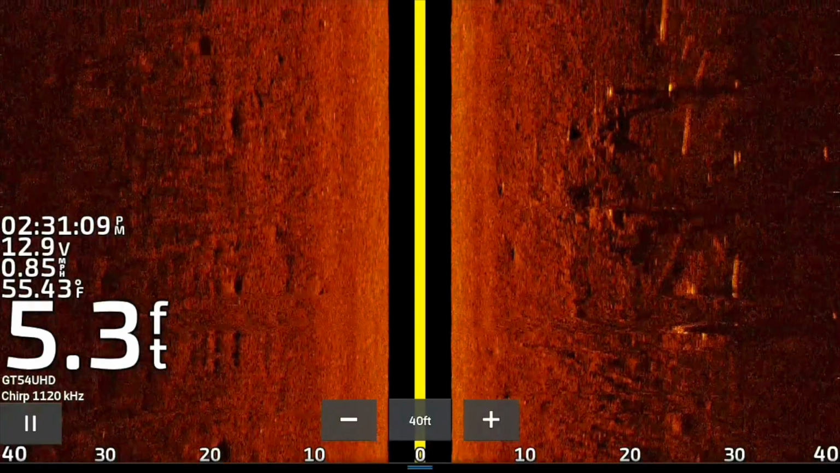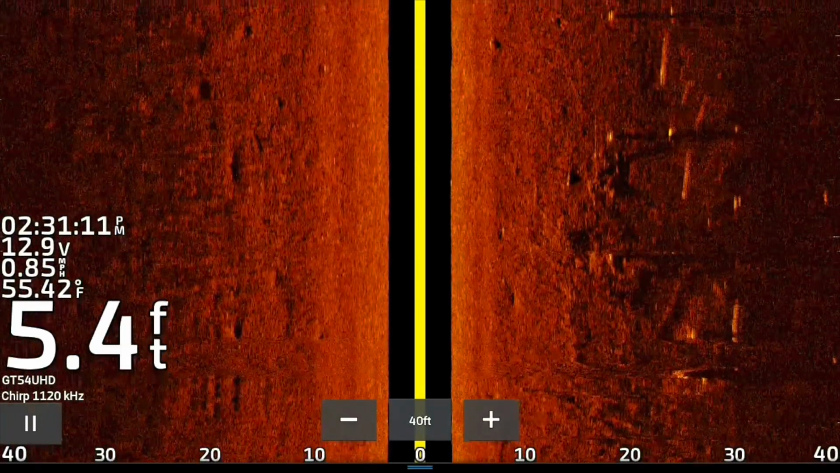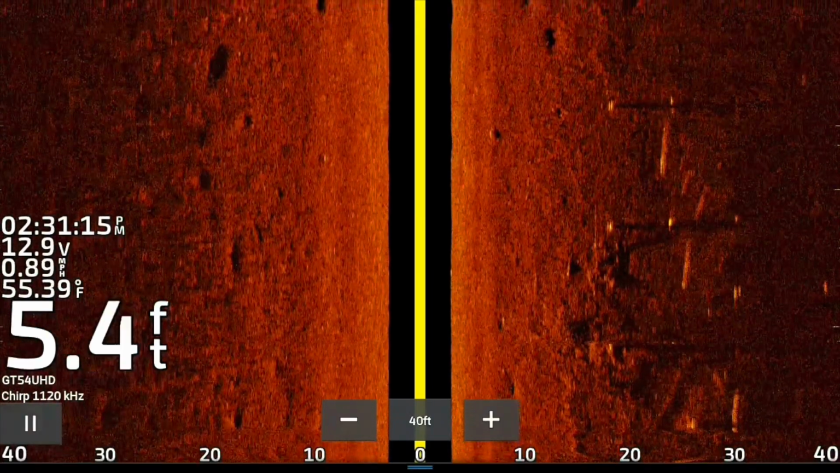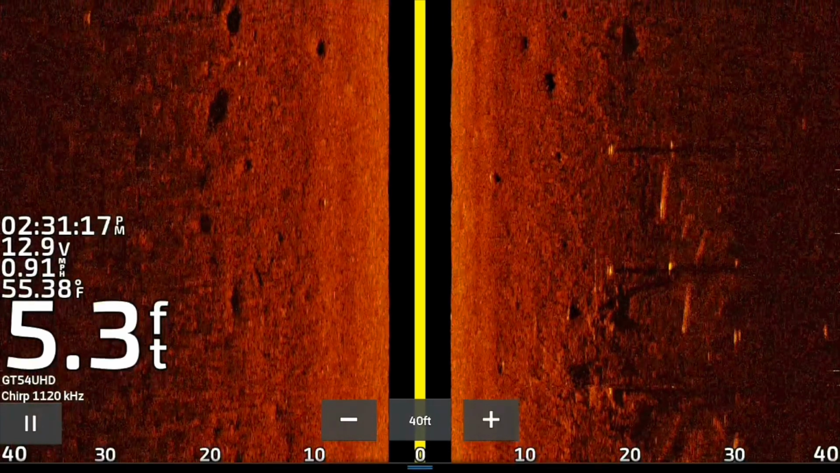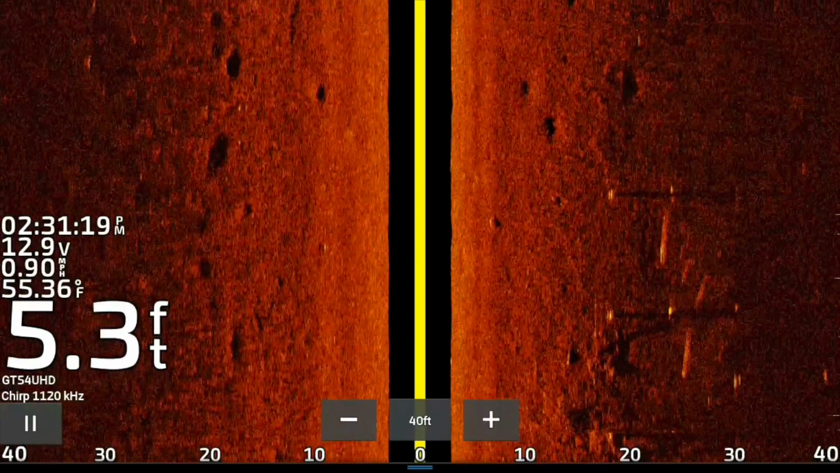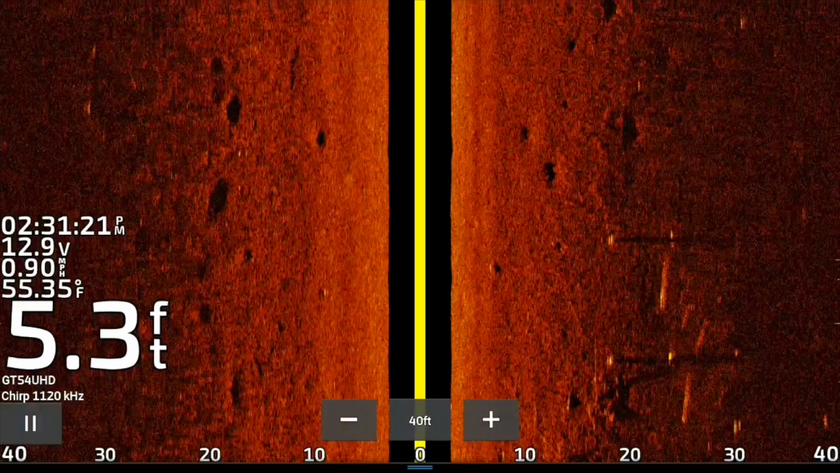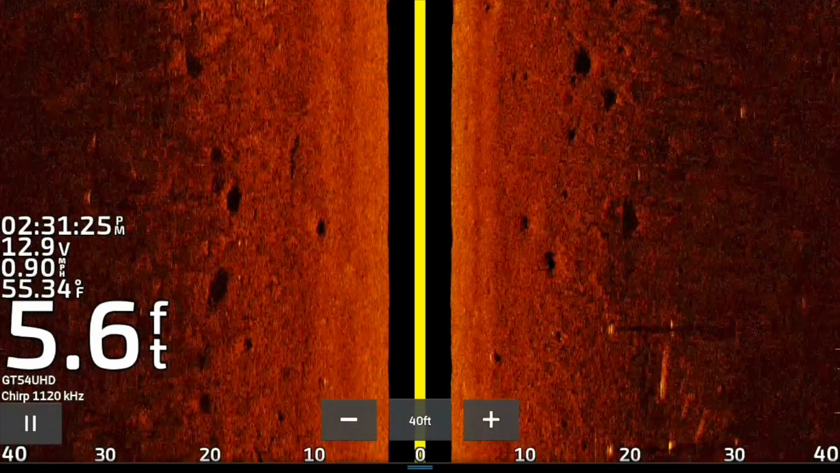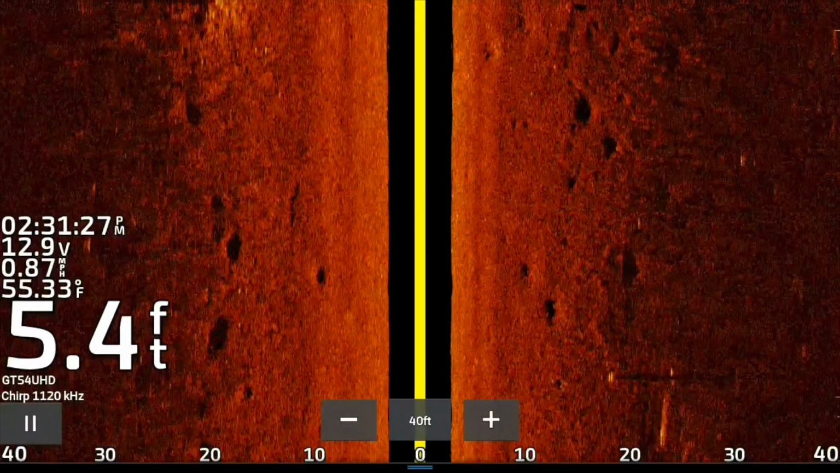Then I can go back and see which trees are marked and which trees I've caught fish on, and I can start to concentrate on those trees individually. If I'm in a tournament, I may concentrate on the high percentage trees and skip those other trees. If I'm just regular fishing, I'm not doing that. But there are a lot of interesting things in here.